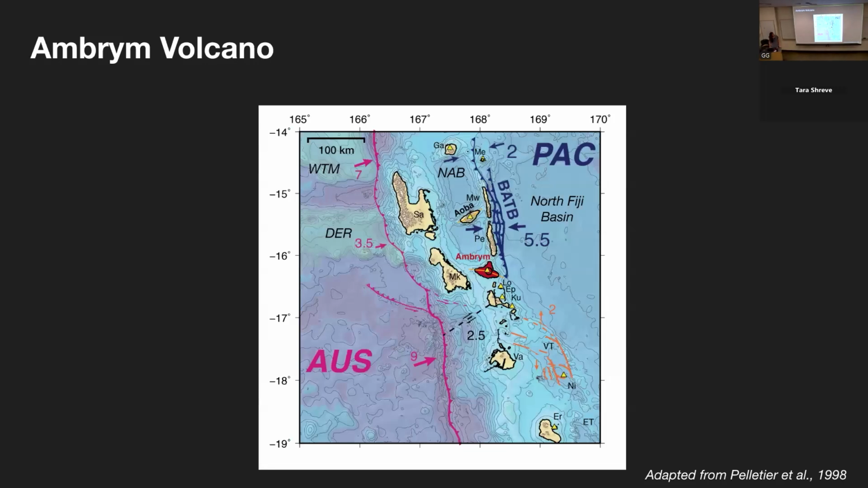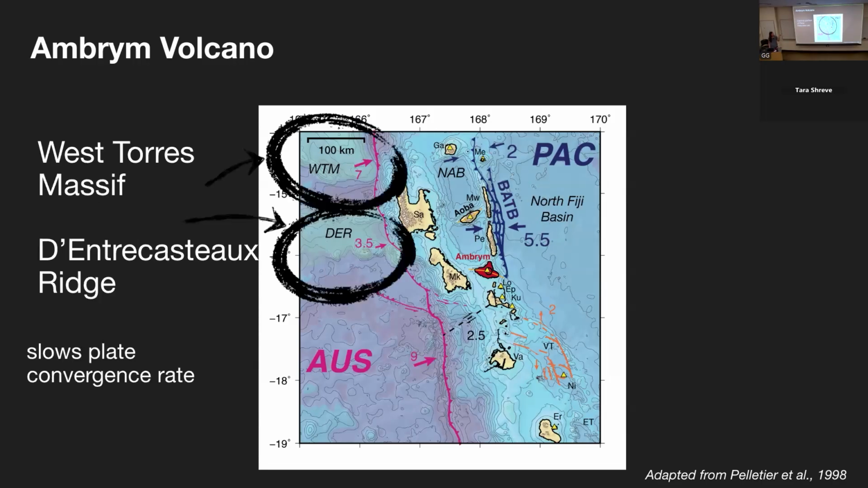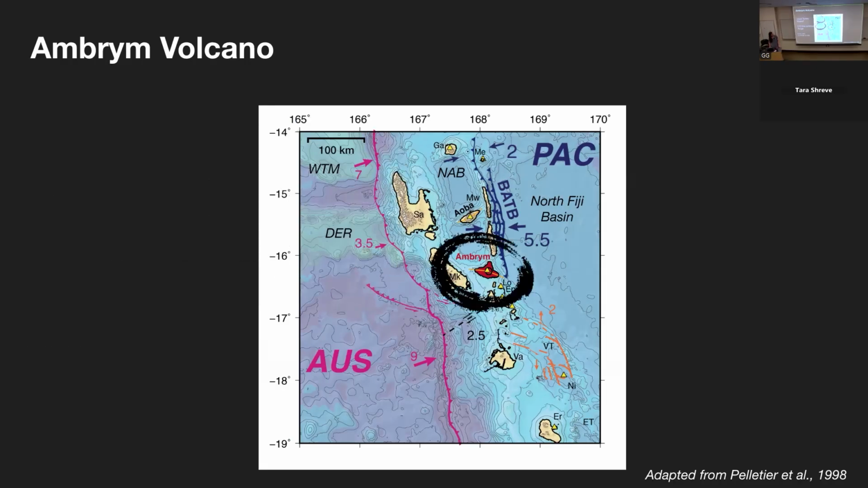If we zoom in further to the region of interest, we can see the central portion of the New Hebrides Arc and subduction zone here. This is where some of the most active volcanoes in this region are located. Ambrym is shown in red, and Ambae, or Aoba, is also shown just above it. In the central New Hebrides subduction zone, we have the collision and subduction of the D'Entrecasteaux Ridge, which reduces the convergence rate from 9 centimeters per year in the south to 3.5 centimeters per year in the central segment. This results in compression in the central segment of the subduction zone and growth along the back arc thrust belt, which is shown in blue.